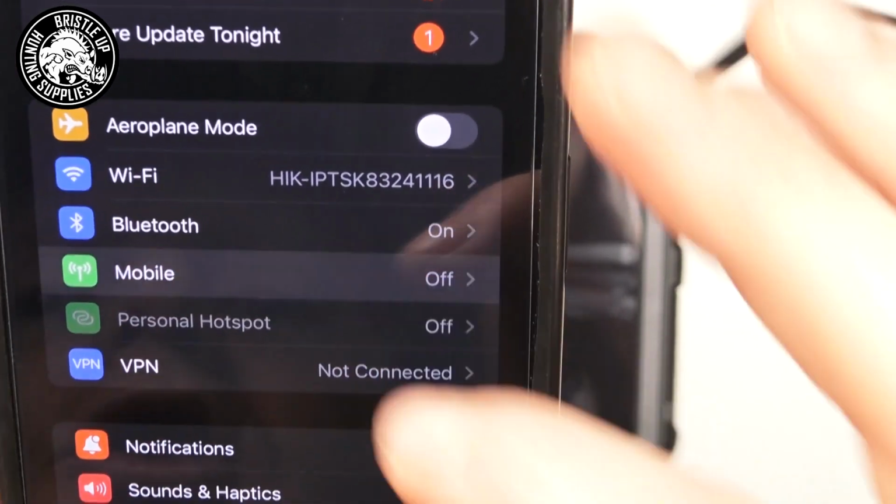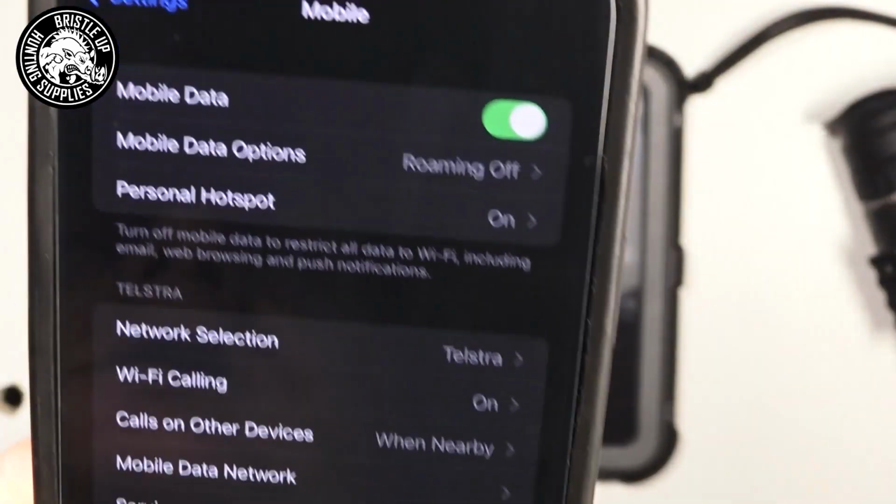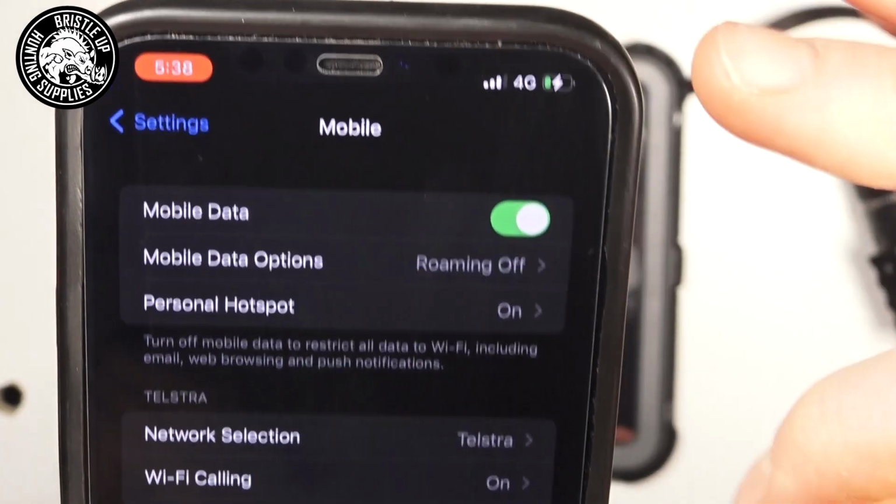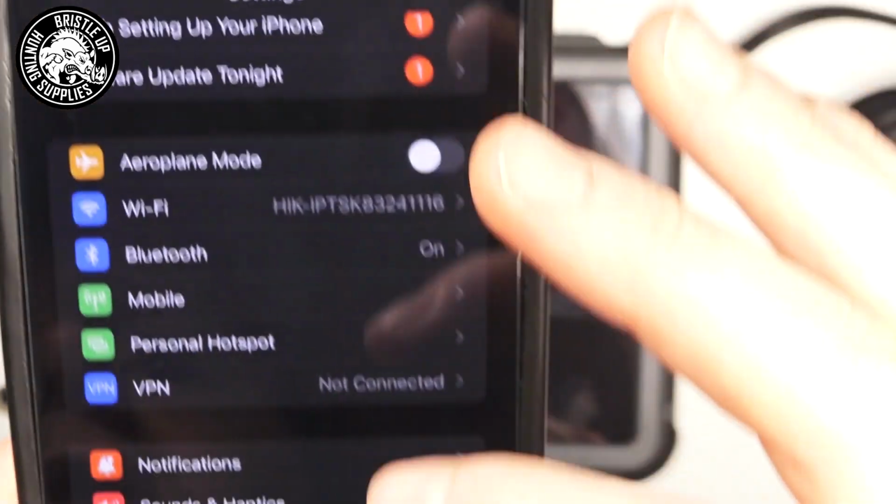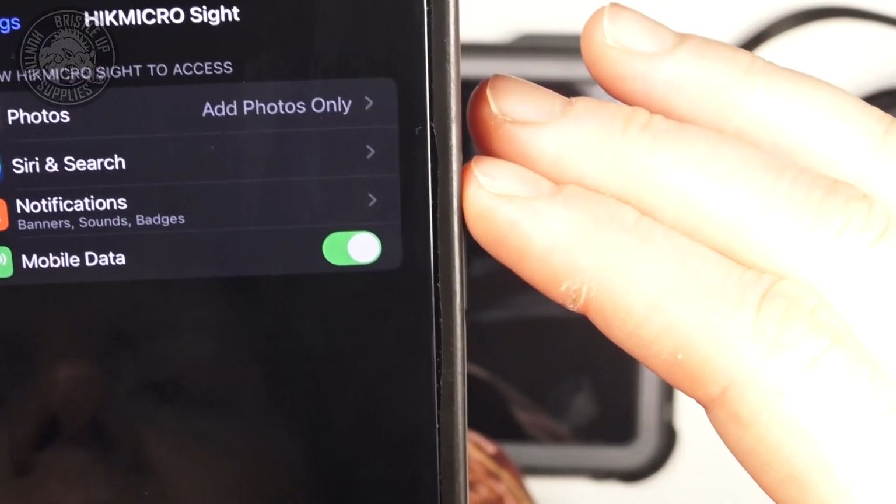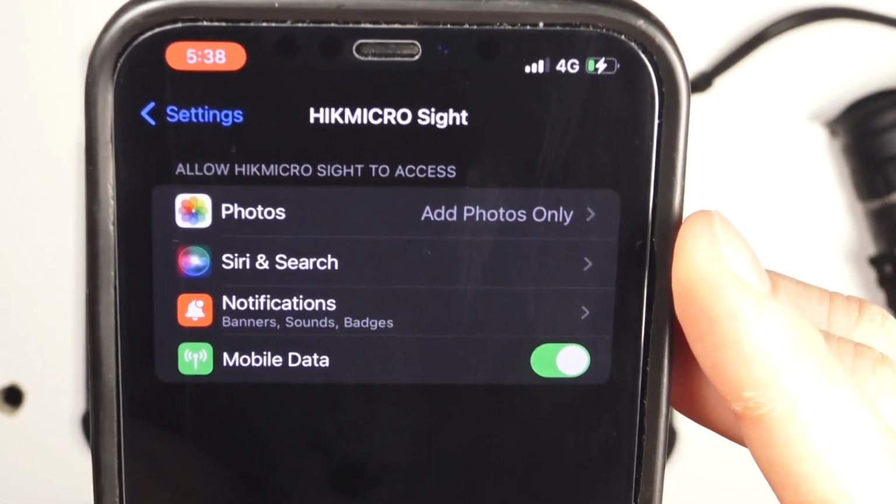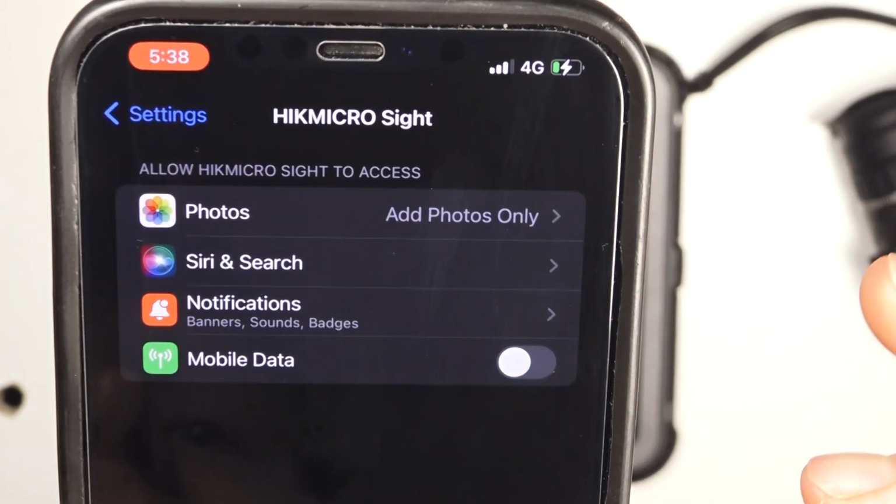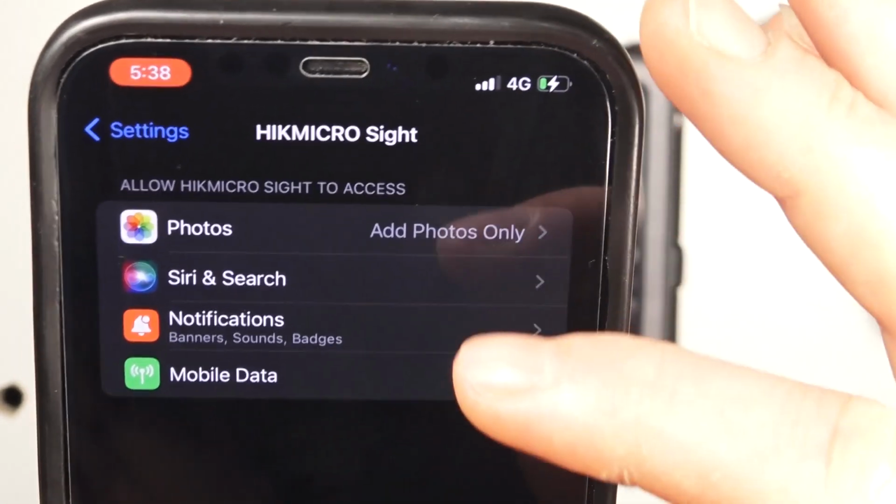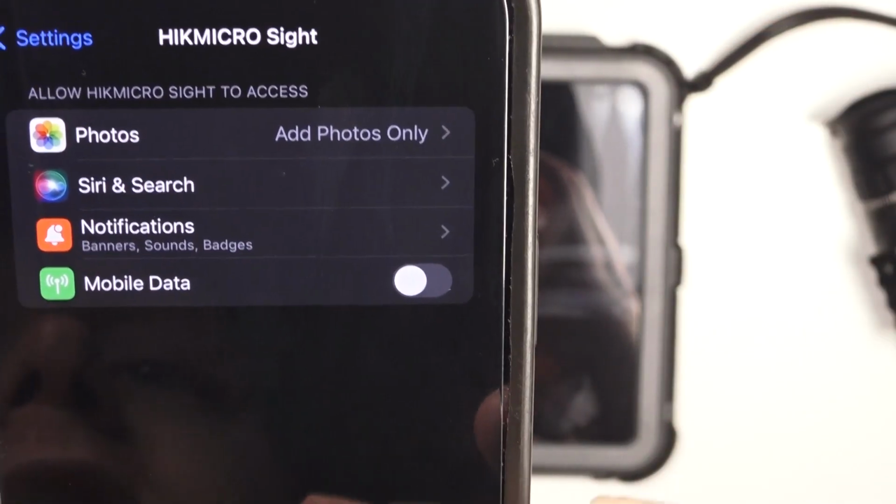If you don't want to turn mobile data off completely for your entire phone, maybe you still want to browse the internet or whatever out in the paddock for whatever reason, we'll turn mobile data back on and we'll turn it off just for the Hikmicro app. Find the Hikmicro app in the settings. And when we open it up, you'll see there it has the option to turn the mobile data off just for the app. So if you don't want to turn it off for your entire phone, just go into the Hikmicro site app settings here and turn mobile data off.